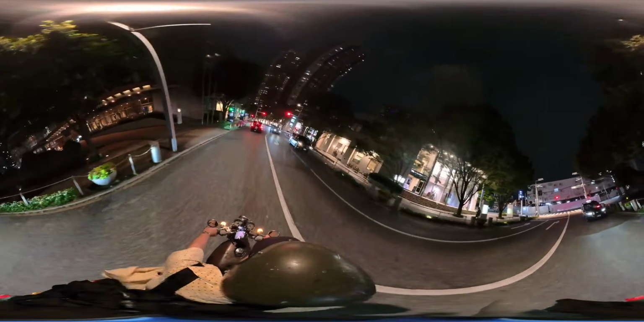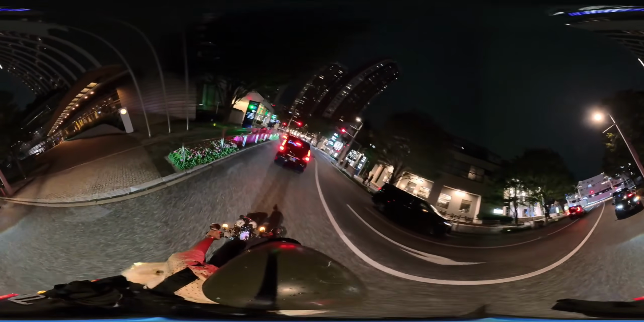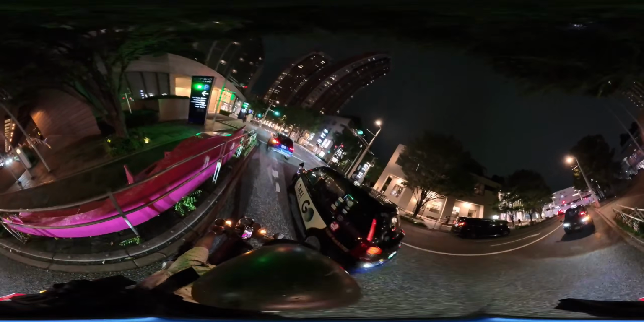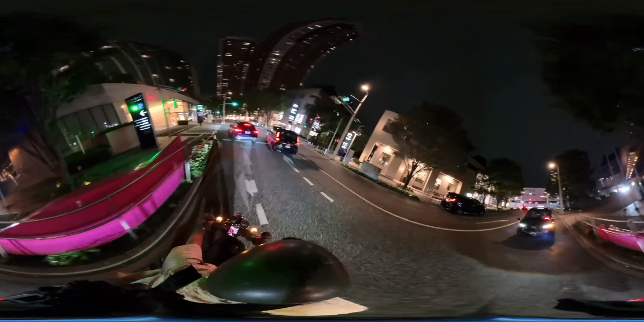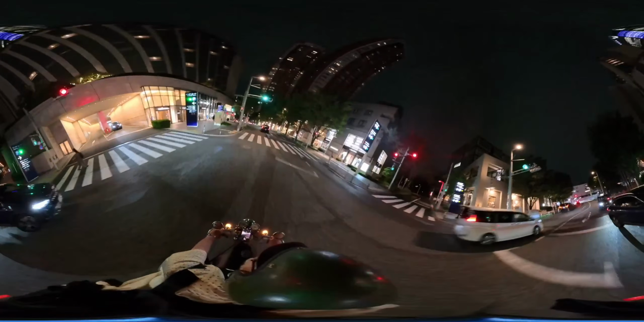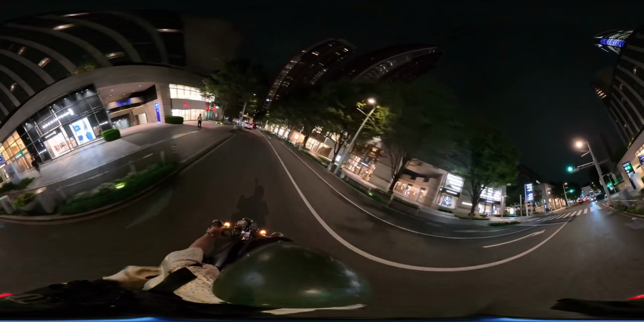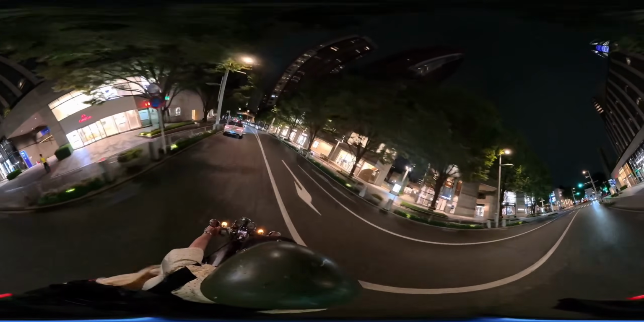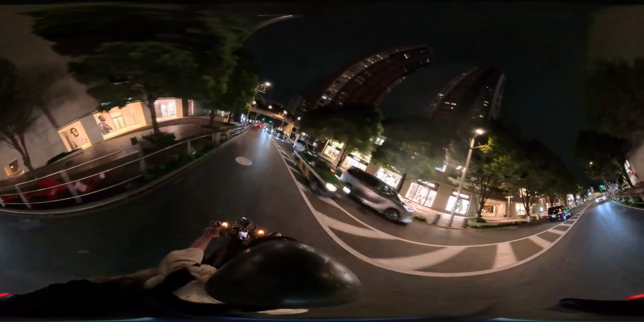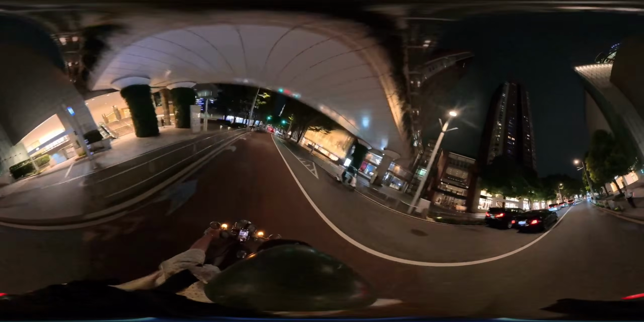This is the Roppongi Hills complex. This was like nothing a couple of years before I arrived here in Japan. This got built in 2004, or it got completed in 2004. So it's just celebrated its 20th year, but it's the giant Roppongi Hills building and the Mori Roppongi Hills, and these mansion towers and super giant shopping and office complex.